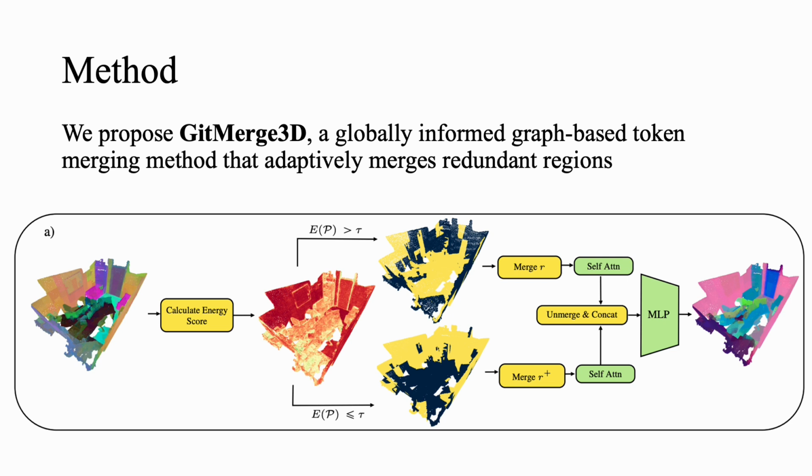We propose GitMerge 3D, a globally informed graph token merging method that adaptively merges redundant regions, either aggressively or moderately, starting with the latent feature of the 3D point cloud tokens before the self-attention calculation. We define an energy score for each spatial area. Higher scores indicate more informative areas, while lower scores correspond to less informative, more redundant tokens. Based on the energy scores, each region is merged either moderately or aggressively, with aggressive merging compressing over 95% of tokens. The merged tokens continue through self-attention and are later unmerged using a simple duplication mechanism.